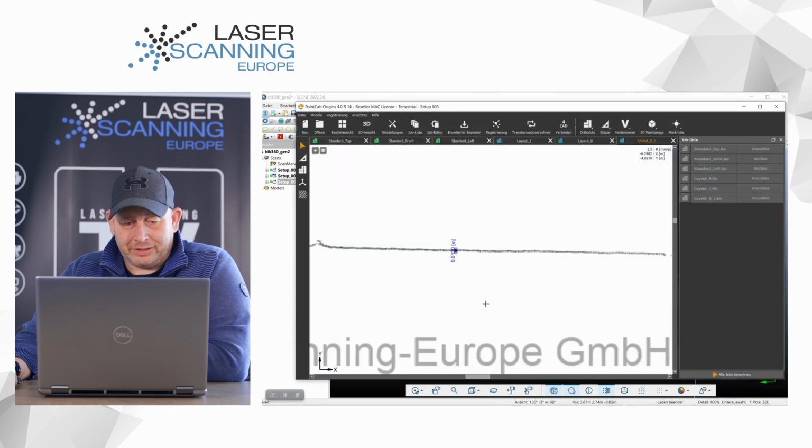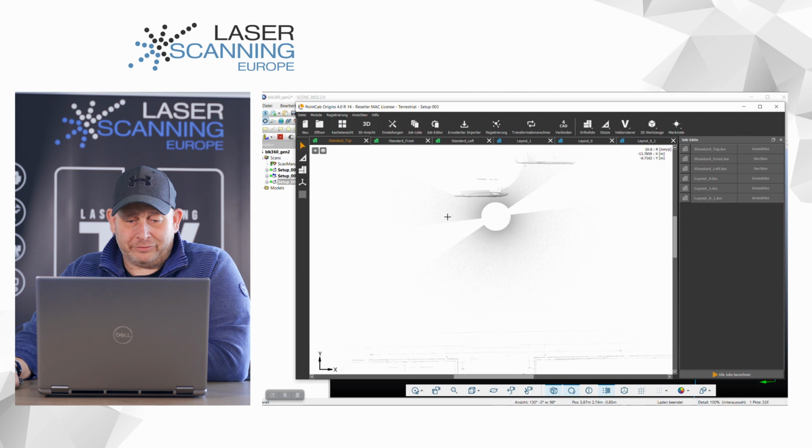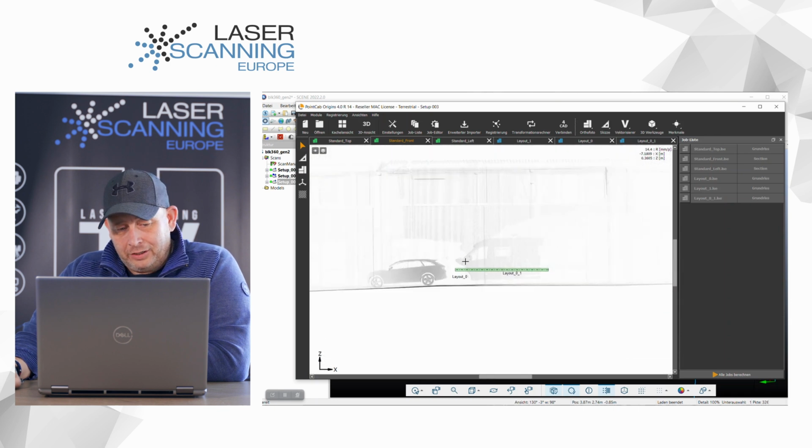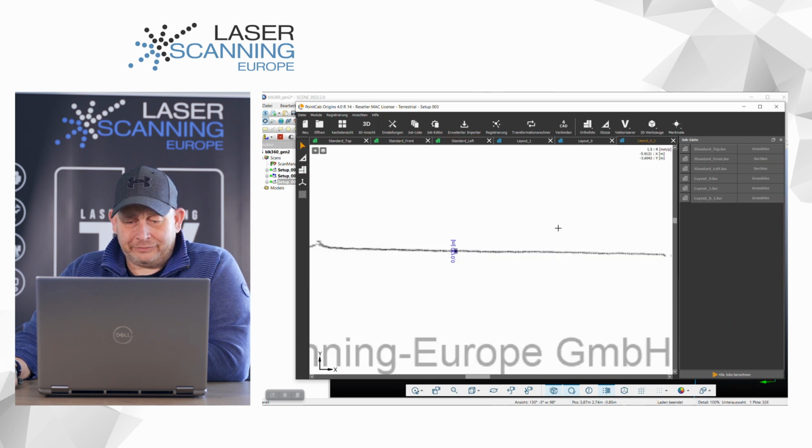If you go here, I also did something in PointCab. We have here a PointCab overview. Here we see the scene in front view and side views. And I also put a slice here in this van that was standing there. And I think I have this slice already here.